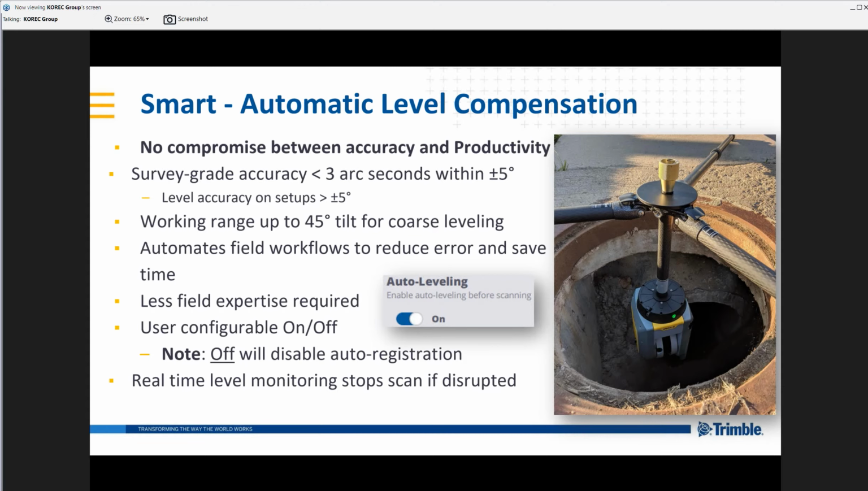So this is not IMU based. This is not dual axis compensation. This is an entirely new technology. What it allows for is not only a large range of level that can be compensated for, but also a huge degree of accuracy with that self-leveling.